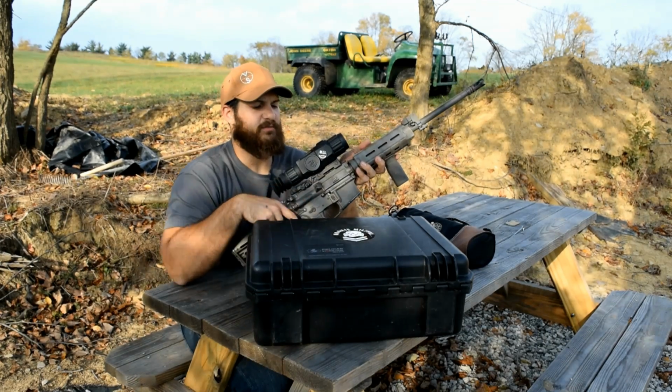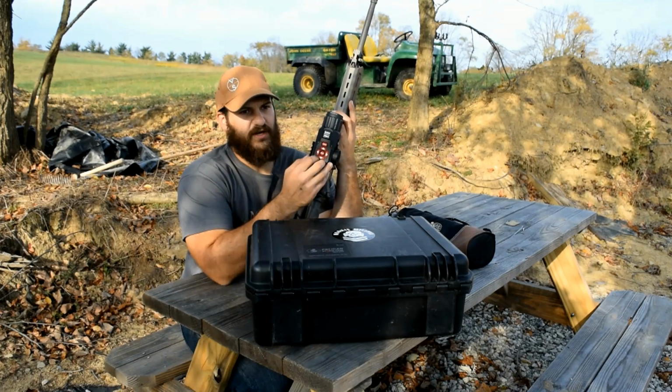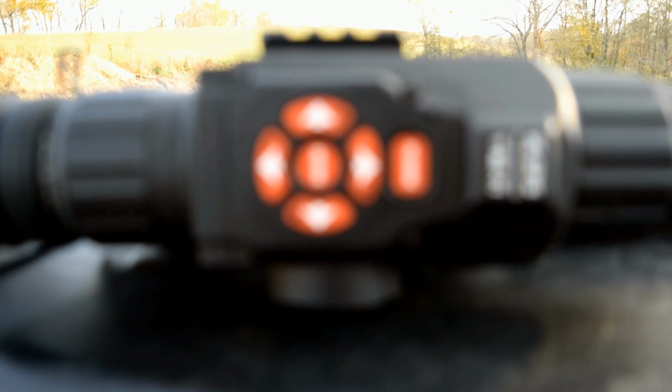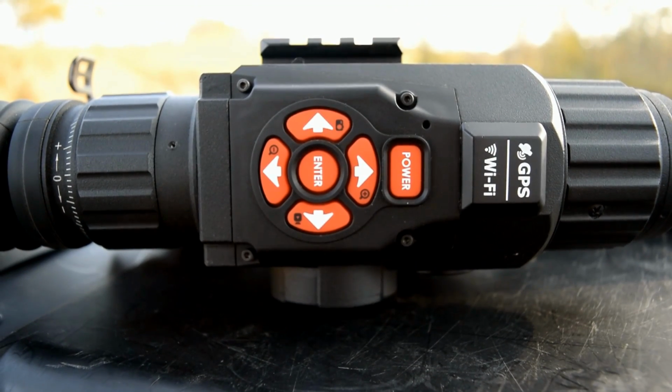As far as the zoom capabilities and everything, as we mentioned before, very easy to use right here. Very easy to take pictures and video, push of a button, no crazy nuances there.